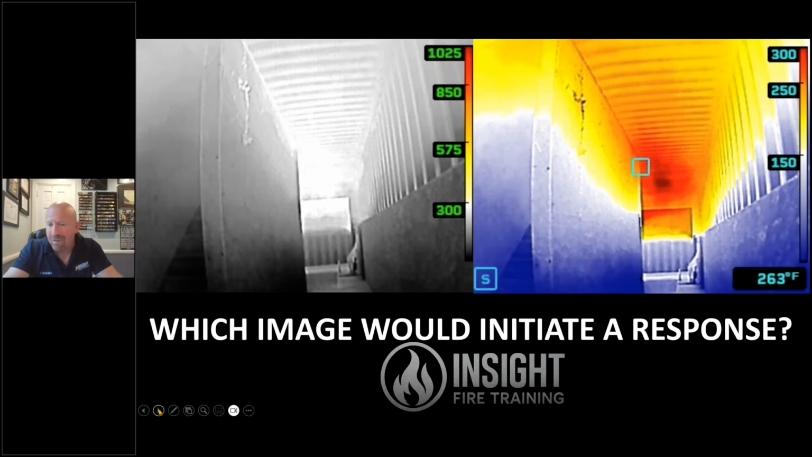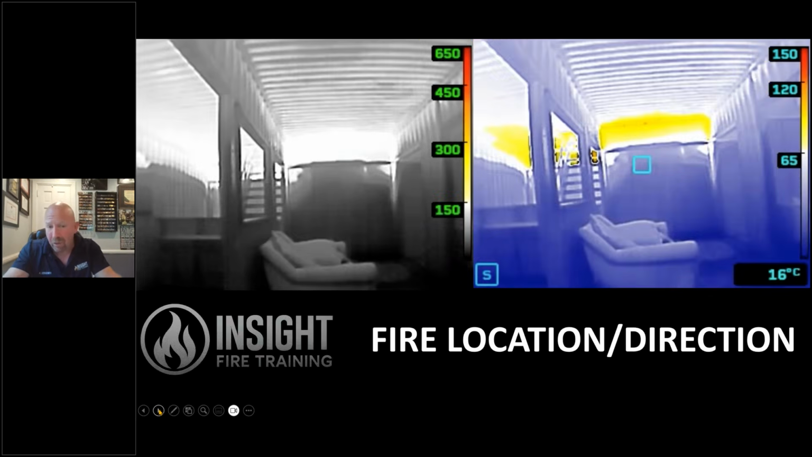These are our basic tactics where just one simple application mode gives the firefighter a tactical advantage. Simple, easy. I'm not asking you to be a level 2 thermographer. I'm not asking you to go to thermology school. I'm just asking you to interpret the image correctly and then act accordingly.